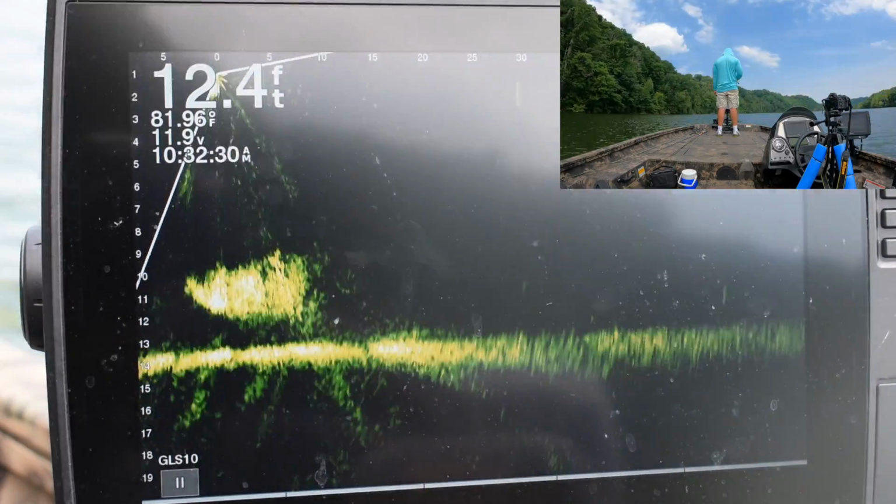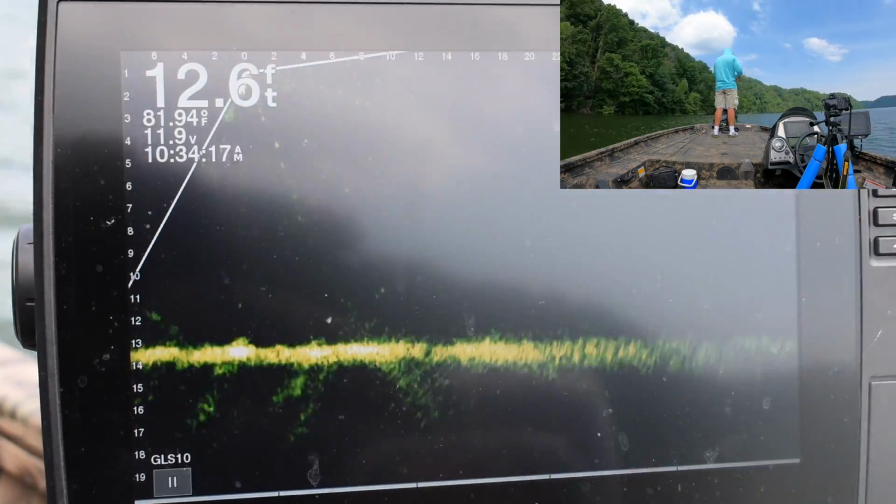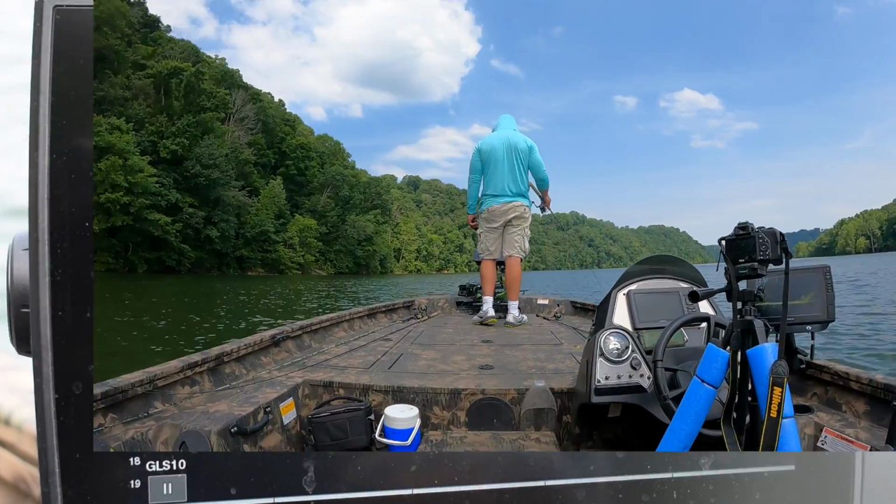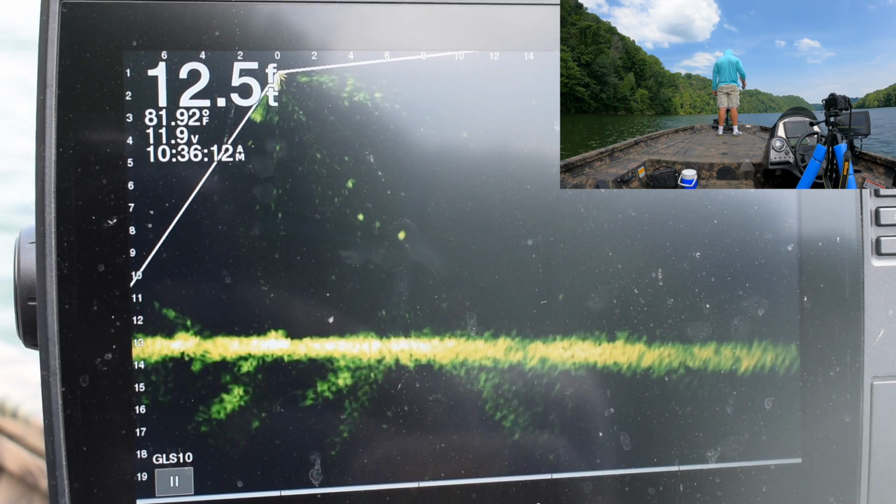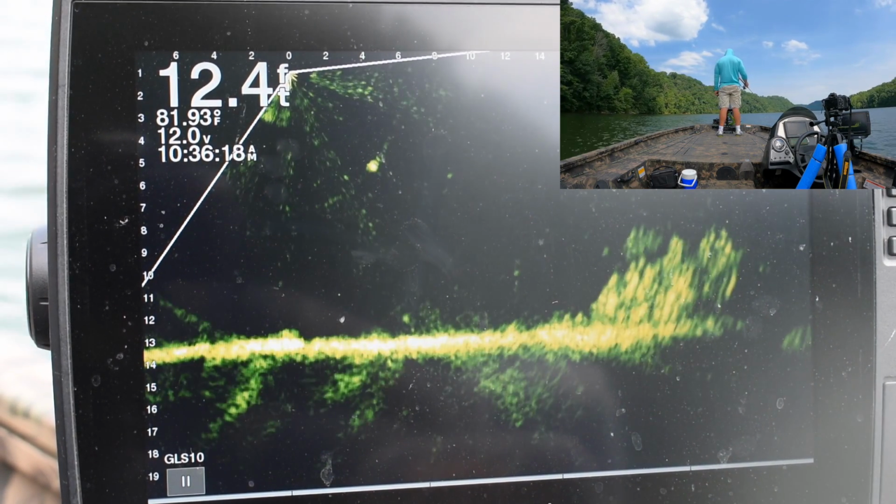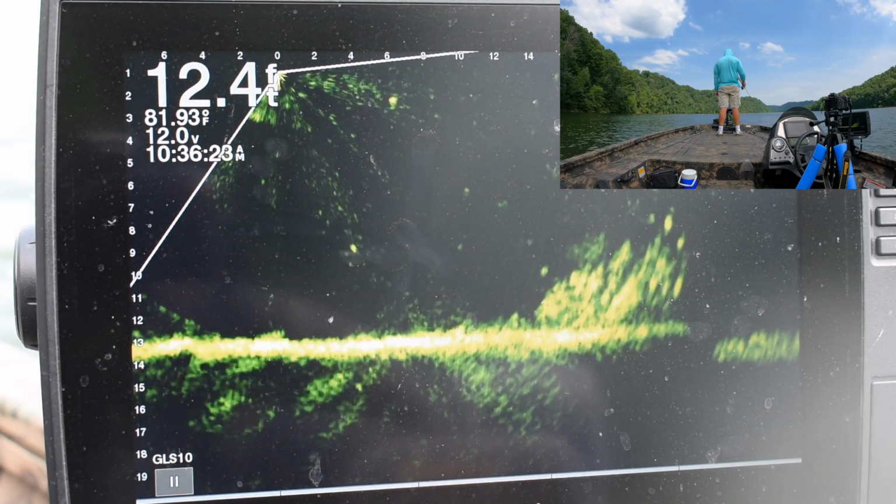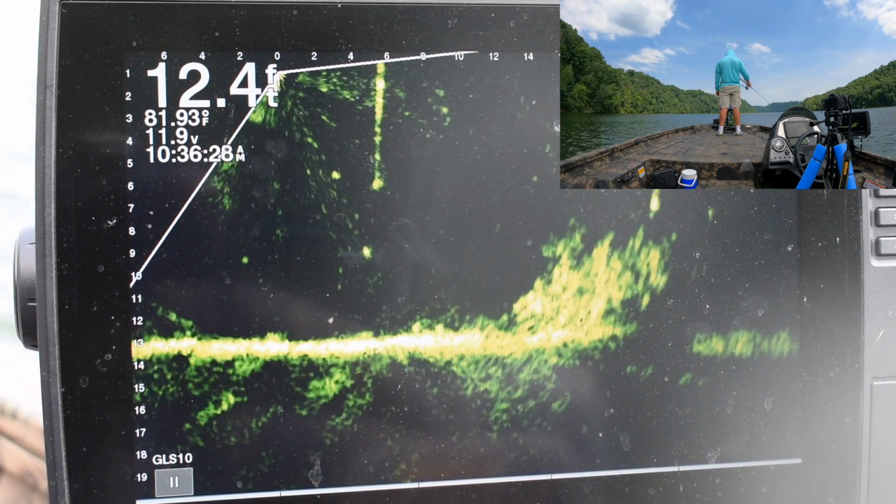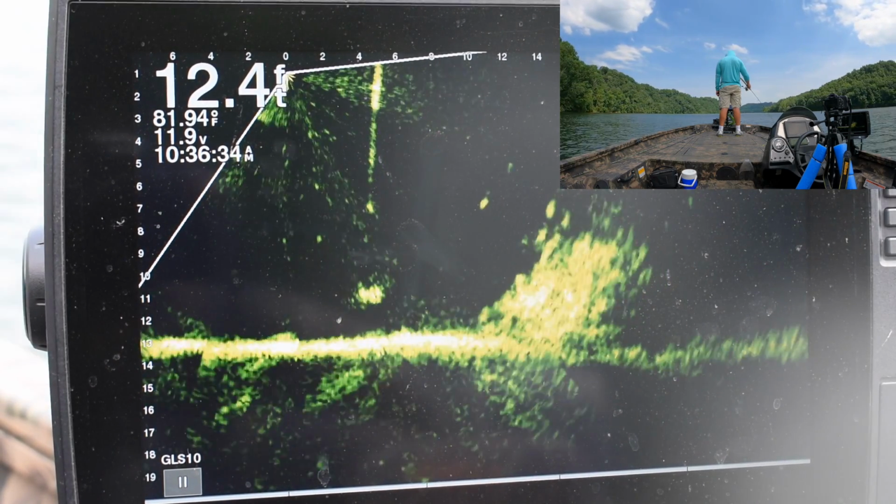So, whenever I marked it on the side imaging on the graph that's there at the console, I have these connected with a network cable. And I was able to go back to the front, and I have that location already marked. So you've seen that I was zoomed out whenever I had it on fast forward, and what you're seeing here is what I showed you on the side imaging. So that's how you're able to utilize the side imaging to find fish on water that you may have never fished before.